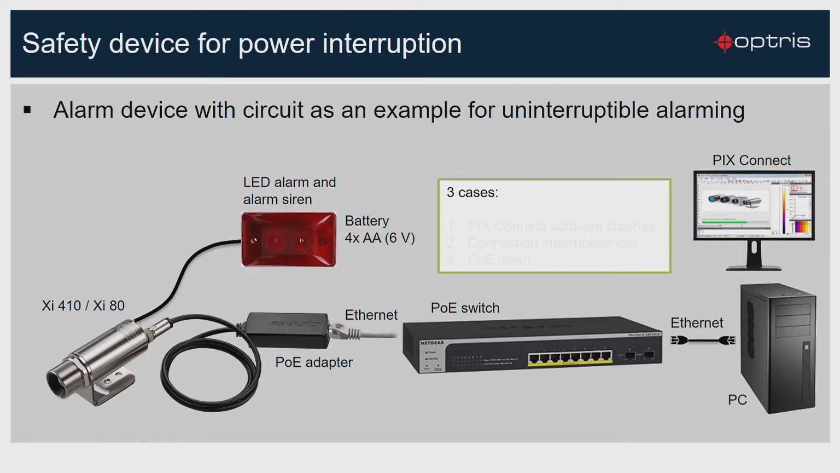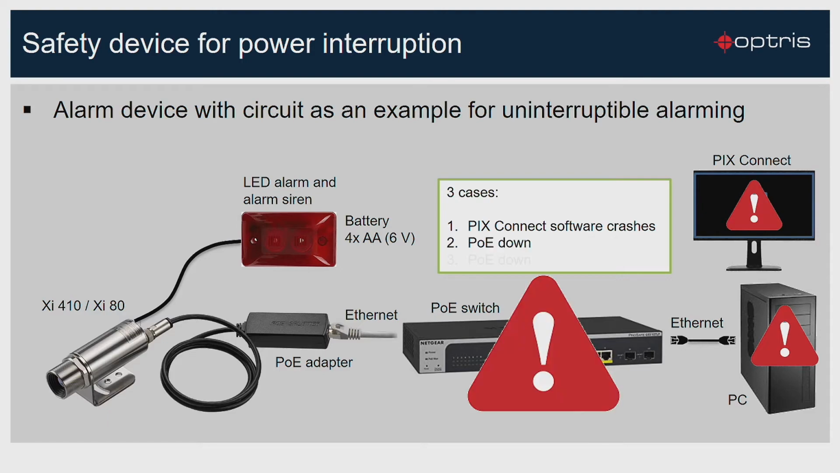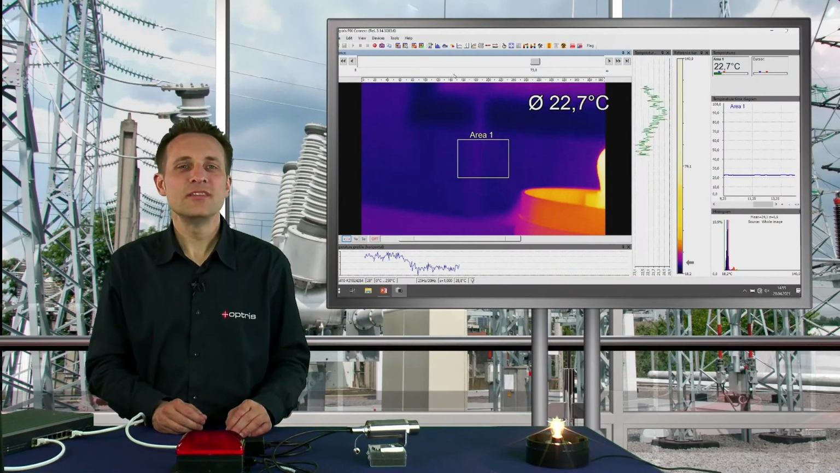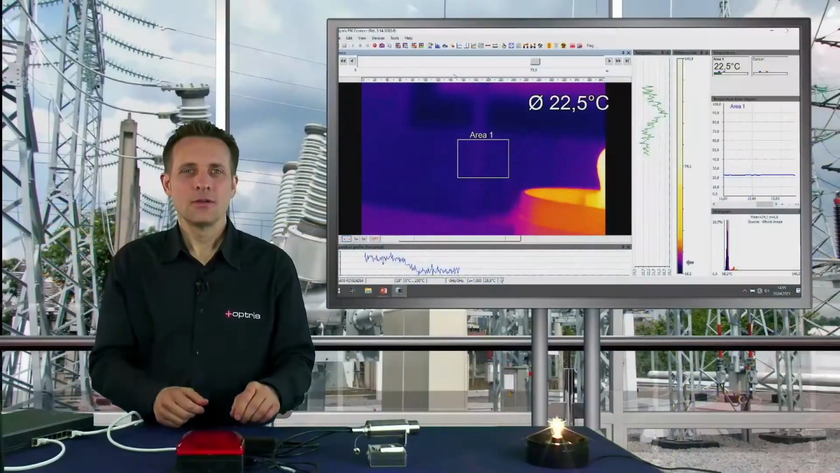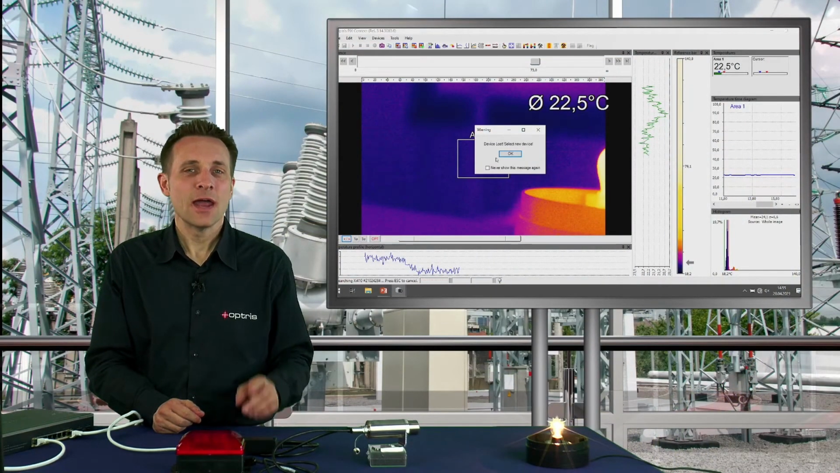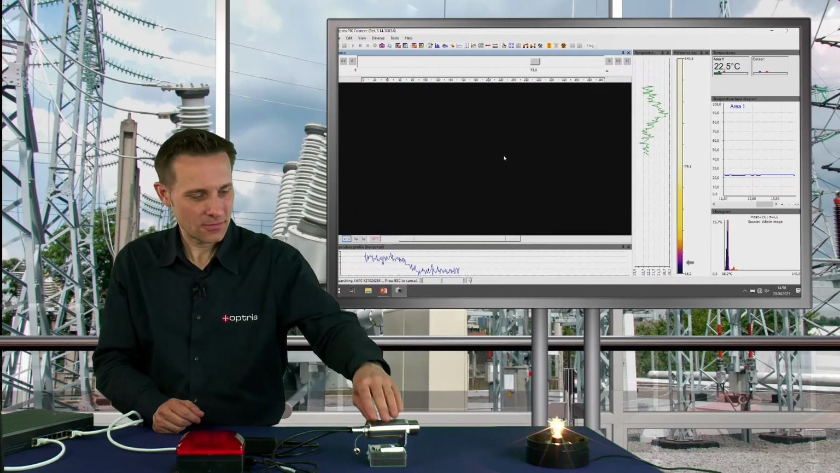The camera and the alarm indicator will also work if the Pix Connect software crashes, or the power over Ethernet switch is down, or if the connection is lost or interrupted. So also without any PC connection, you will have the correct alarm detection coming from the camera. And at the same time, you can forward an active alarm to an acoustic or visual signal indication.